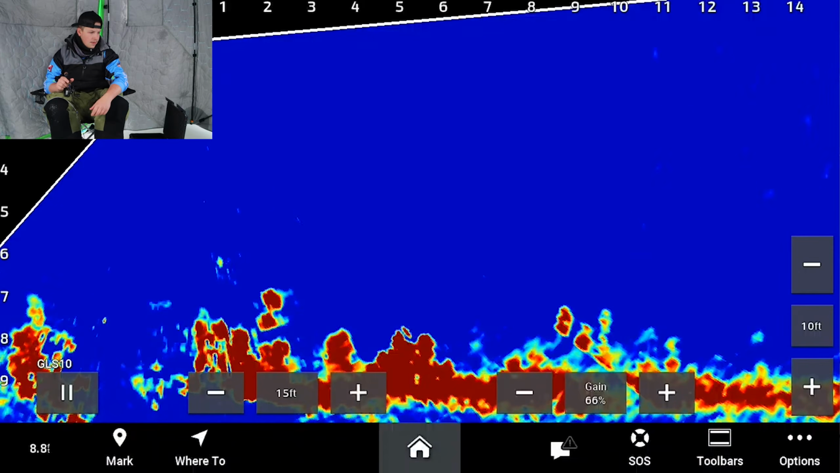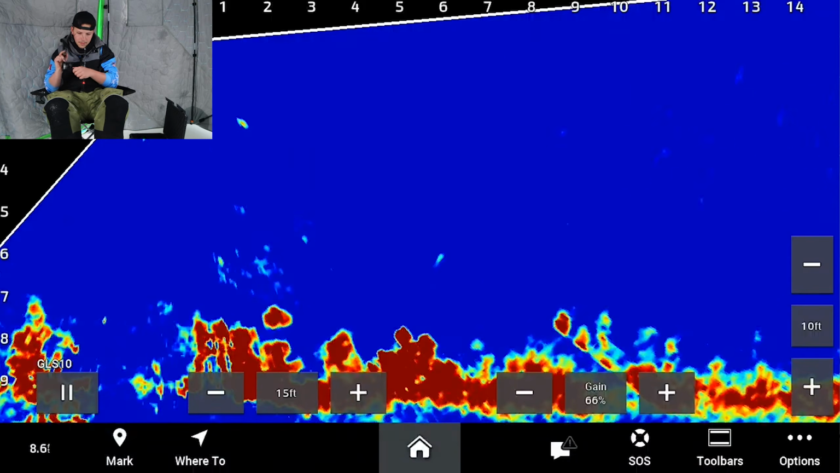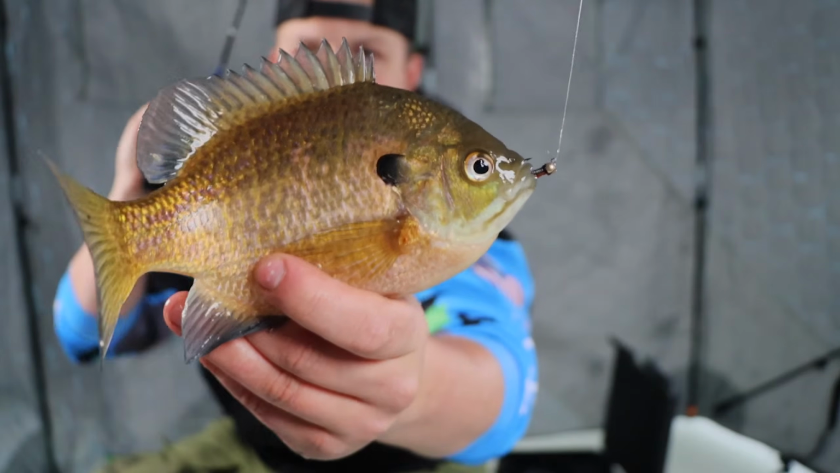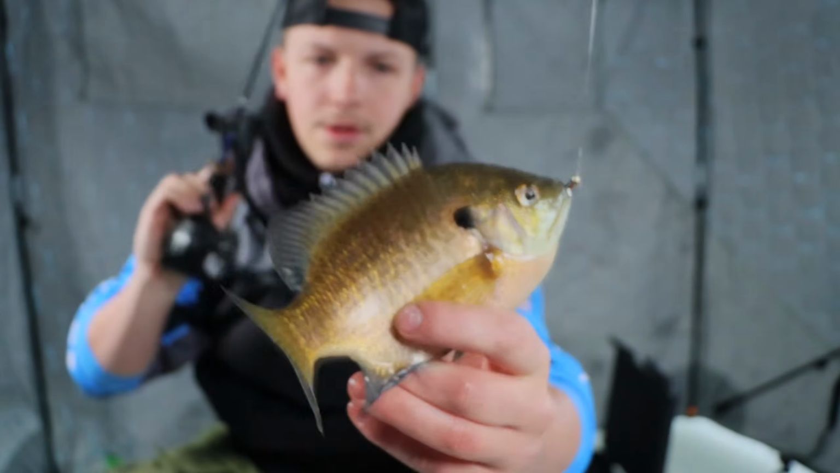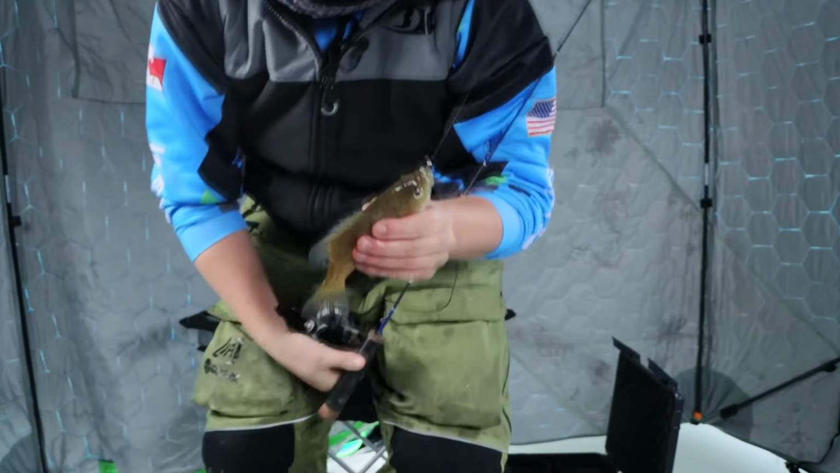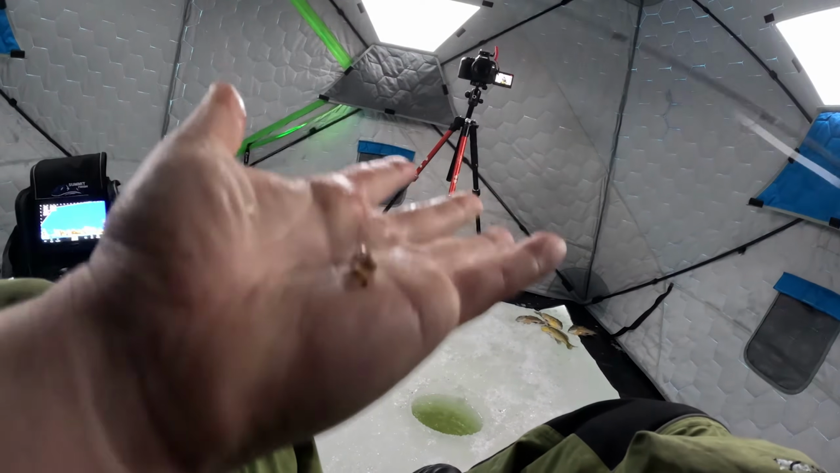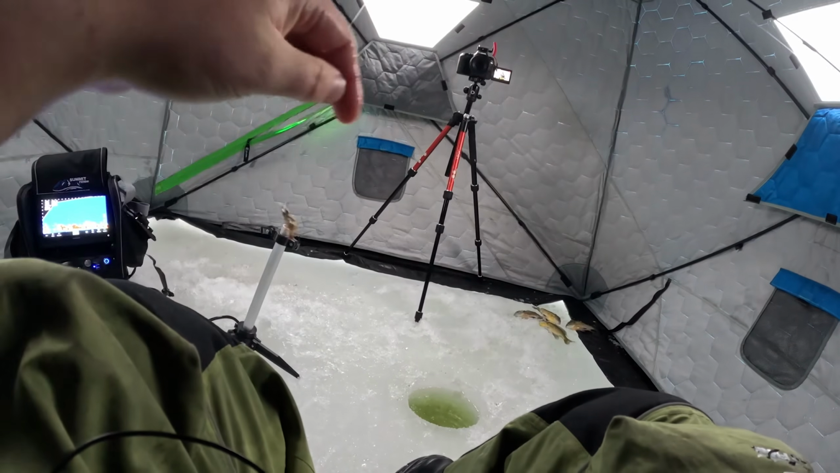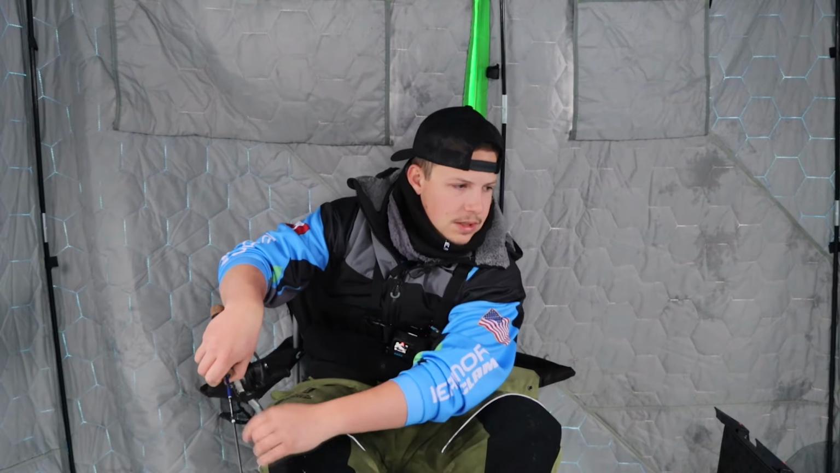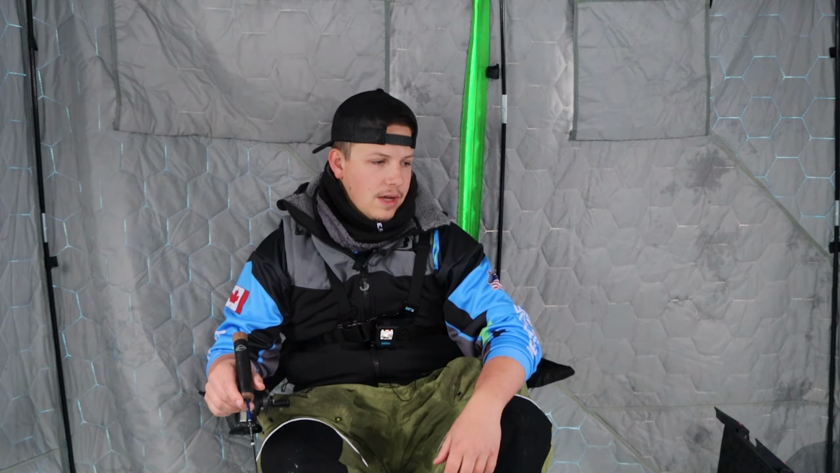Here comes another one right away. Instant. Yeah, that's a nice one. That's closer to the 7-inch mark, what we're looking for for some eaters. So that's a perfect eater. I'm just using this really tiny tungsten fly, like literally a fly for fly fishing. Using a fly, tungsten, tipping that with a little waxy. Clearly they're working. It's a little different profile than a tungsten jig with a waxy like everybody's got on.